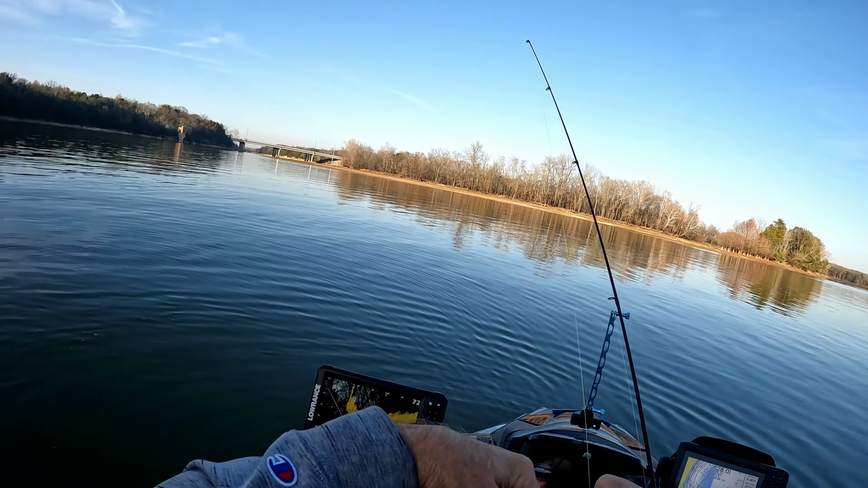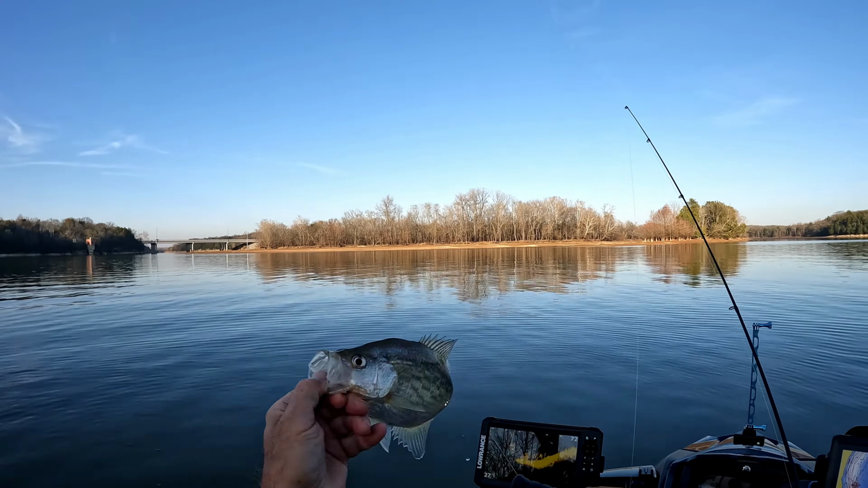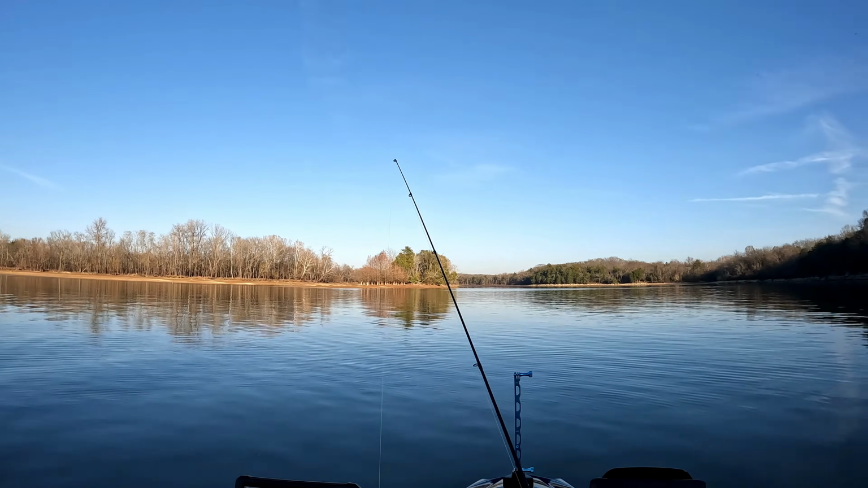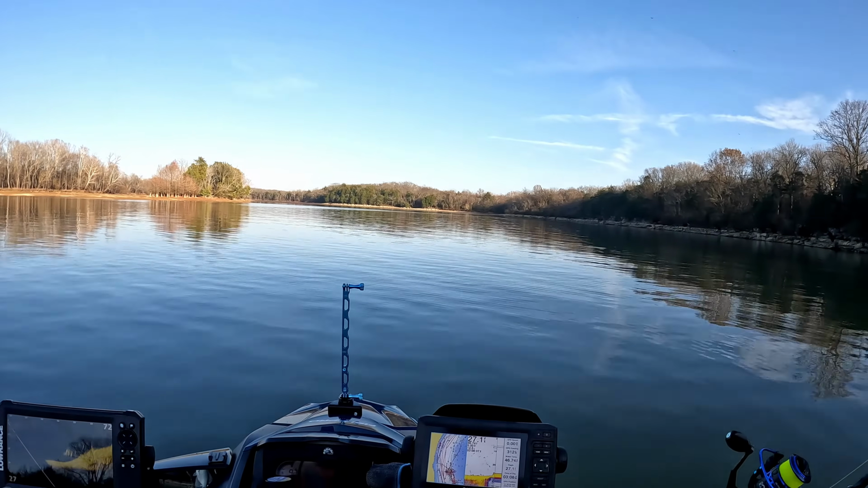He came right out and got it. That's a beauty. Awesome. That's crazy. I know exactly where they are. He is fat. He's actually a keeper, but I'm not keeping any because my hands are cold.